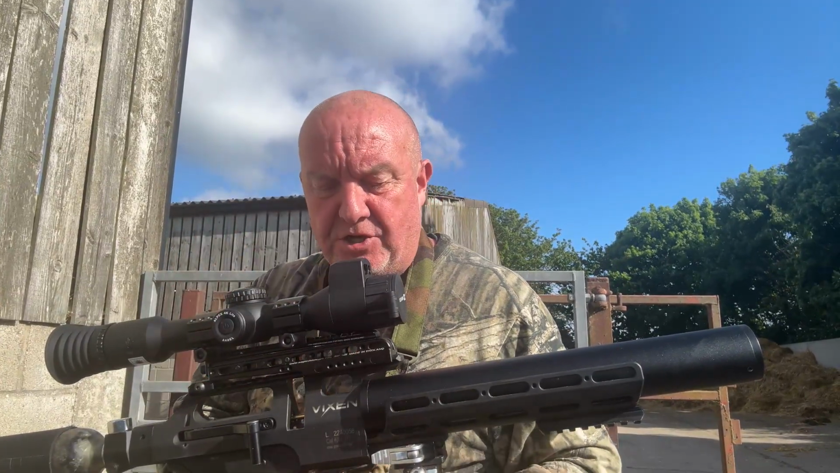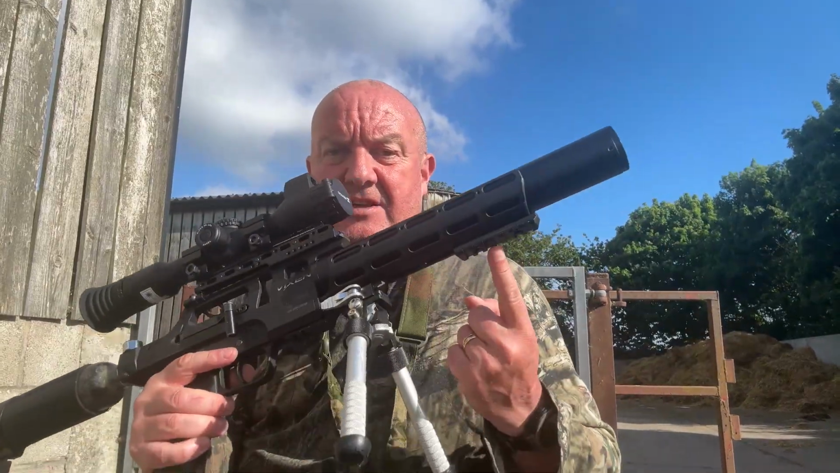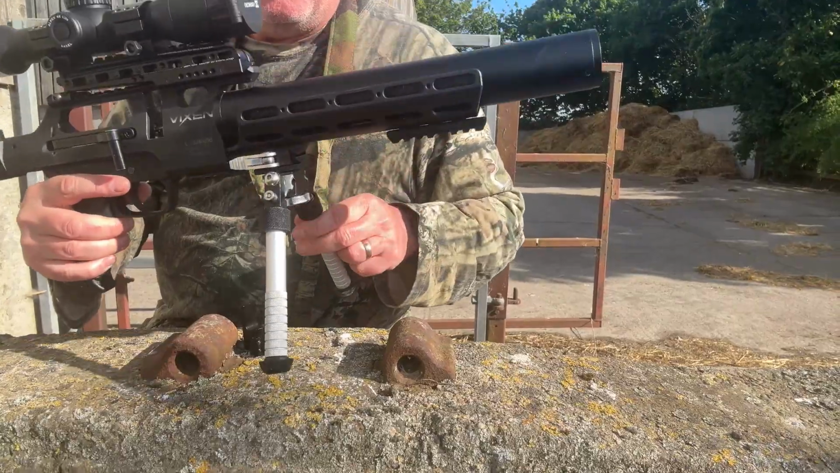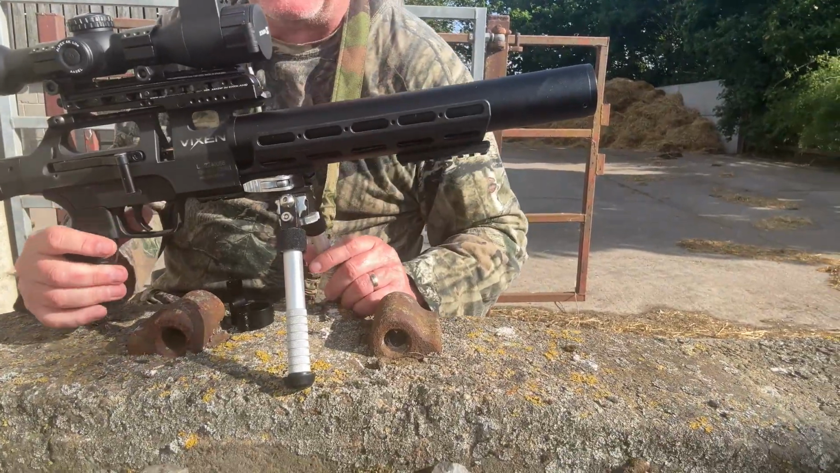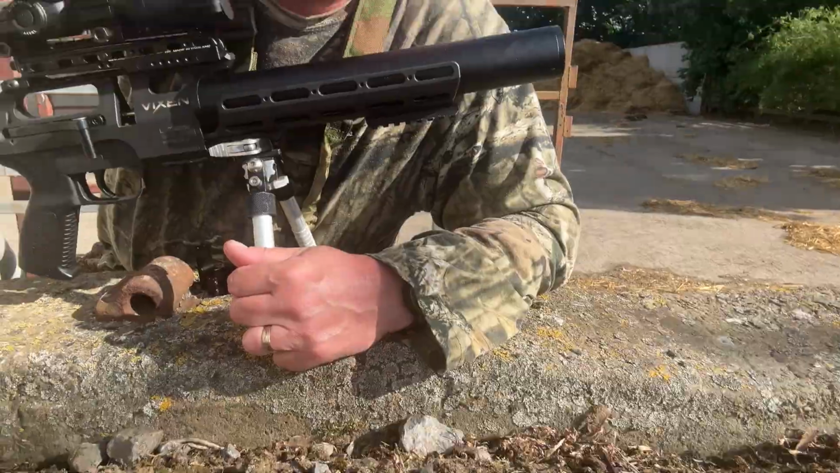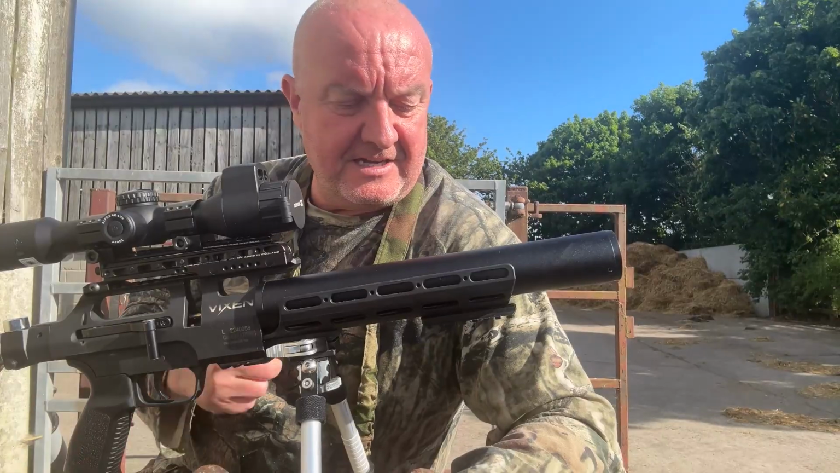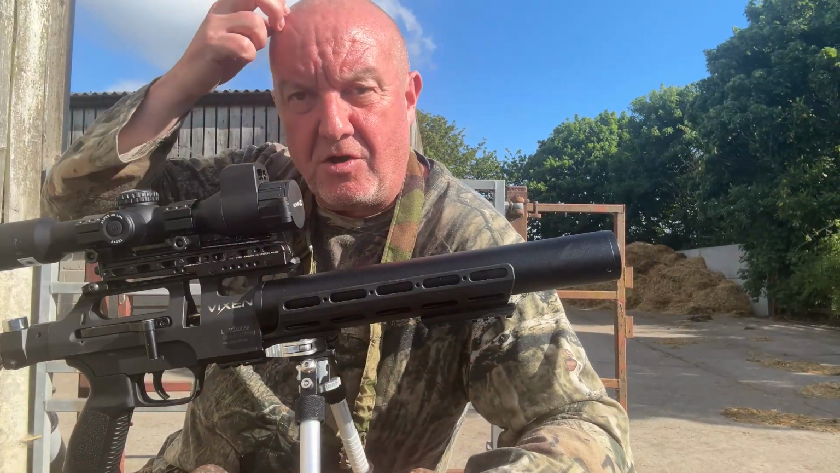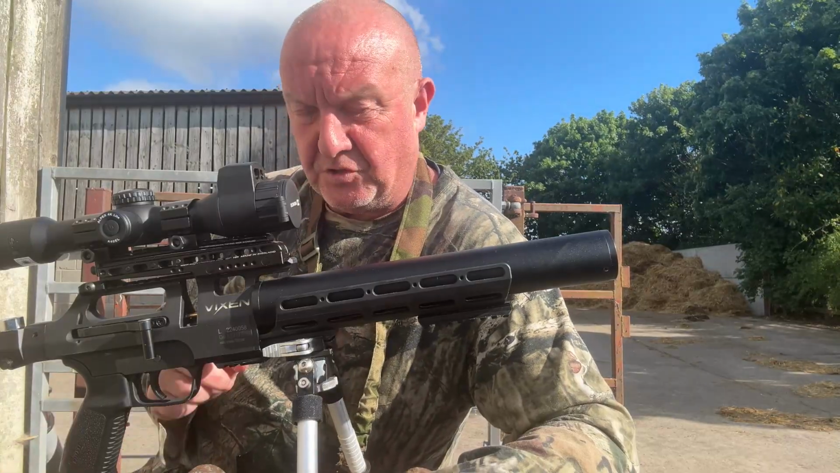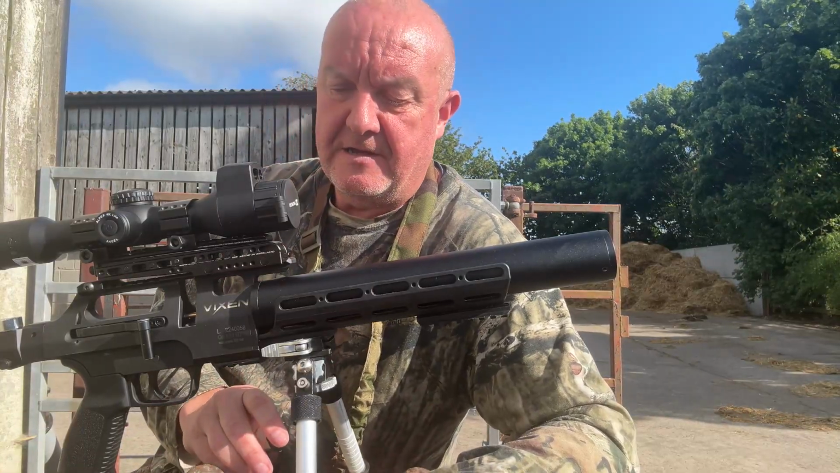So what I've had to do to get around this is I've put the M-Lock Picatinny onto this, which I'm quite fortunate I can do. My camera's just gone a bit daft there. There you go. So I'm fortunate I can fit it on there, but I know there's going to be a lot of people out there using air rifles that have not got that luxury. So that's something to bear in mind.